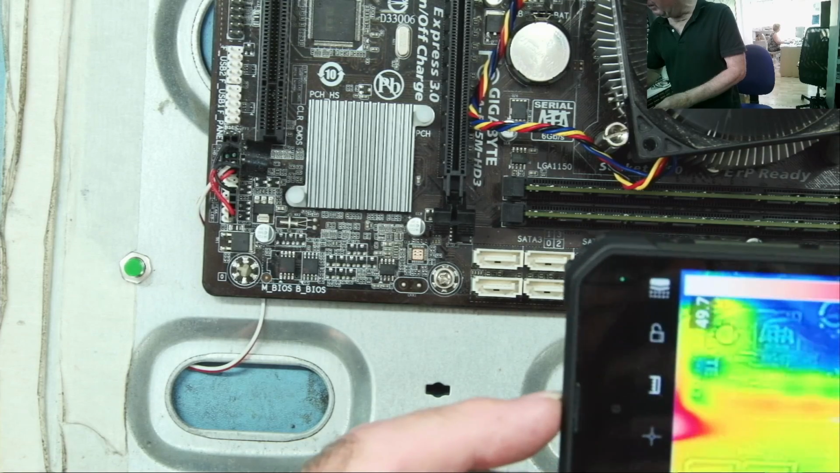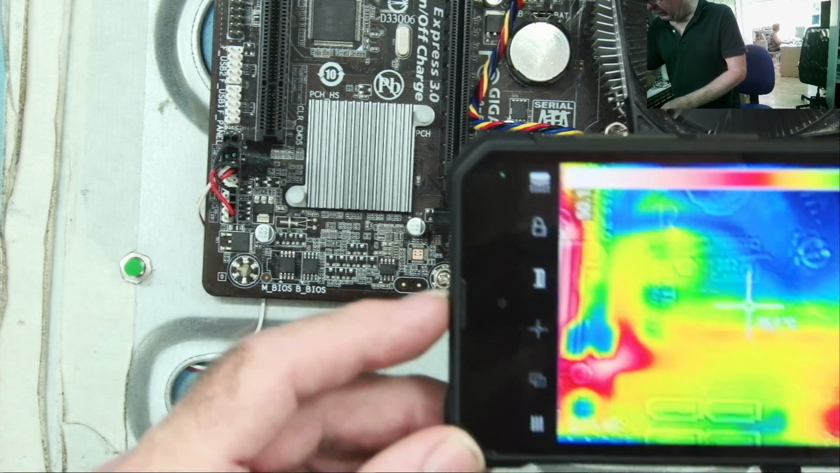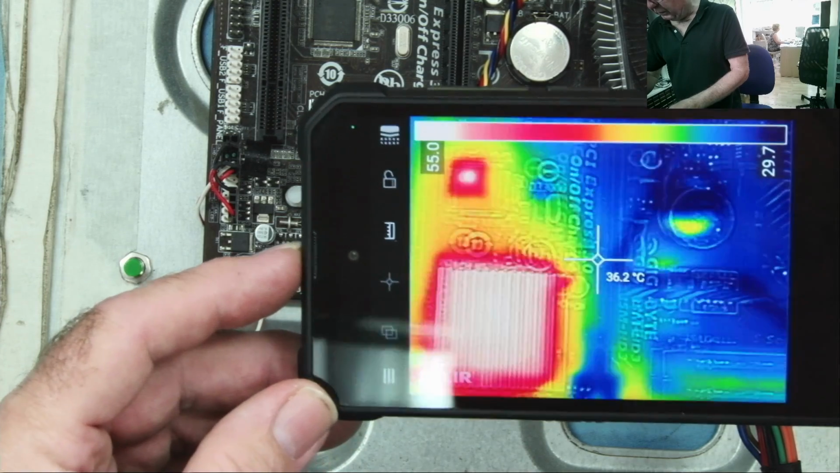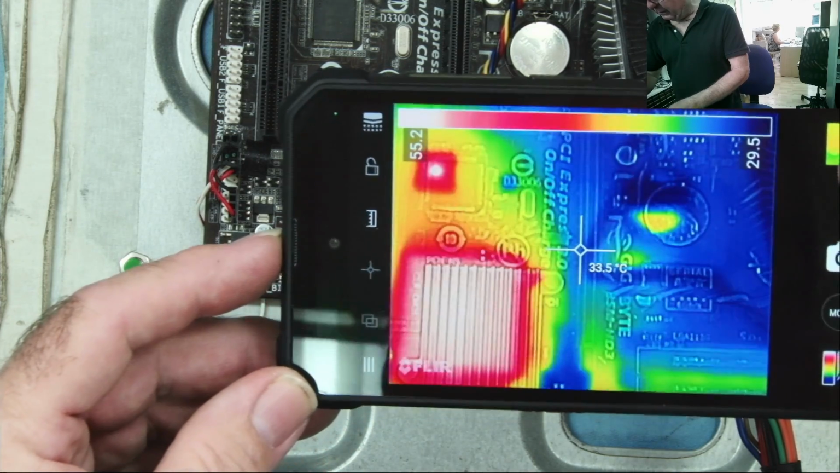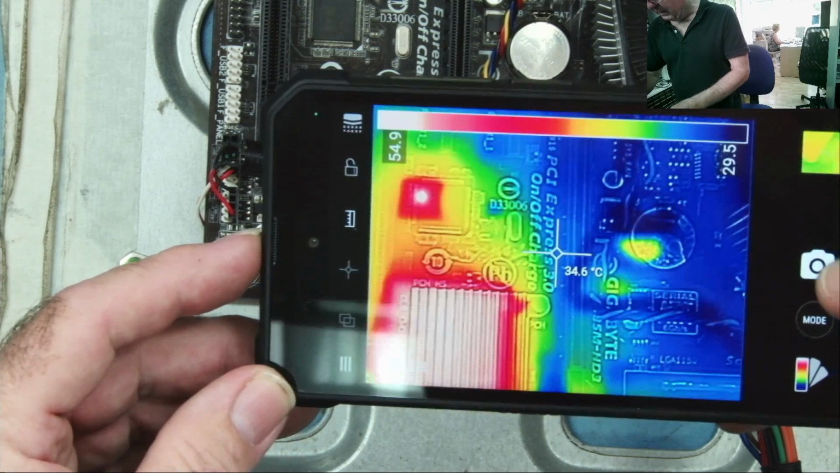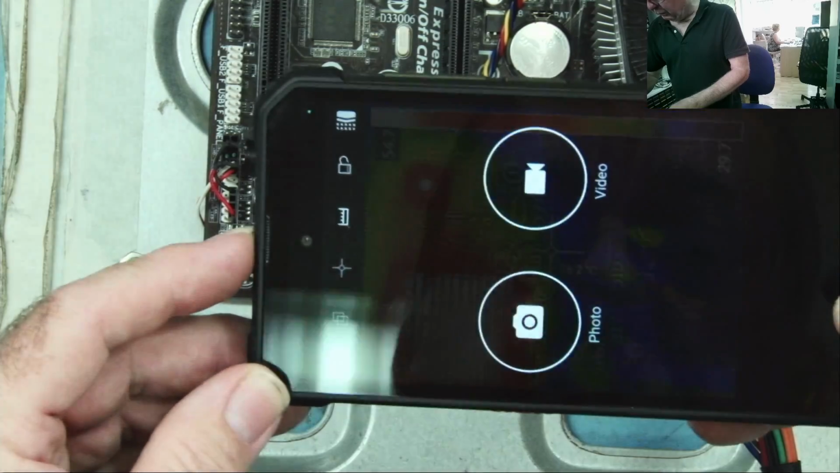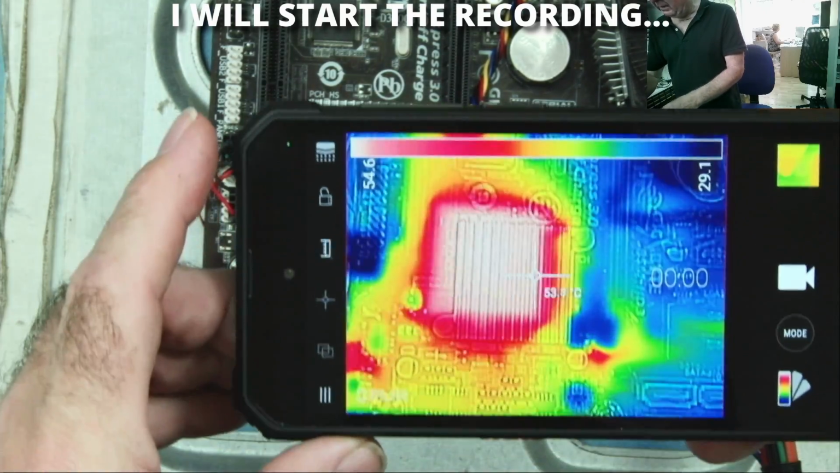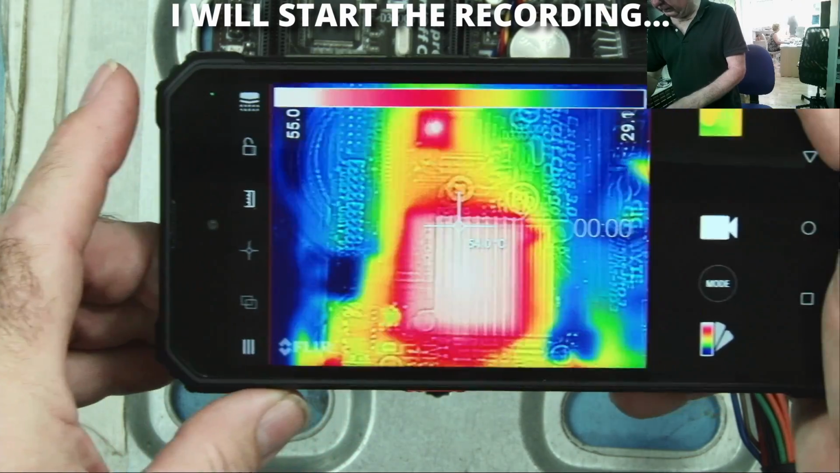So although the thermal images are relatively low resolution compared with some thermal cameras, this trick it does with the optical image actually makes it very clear as to where the heat is. What I'm going to do now is I'm actually going to record on the phone so we can watch this video directly. I'm recording on the phone.